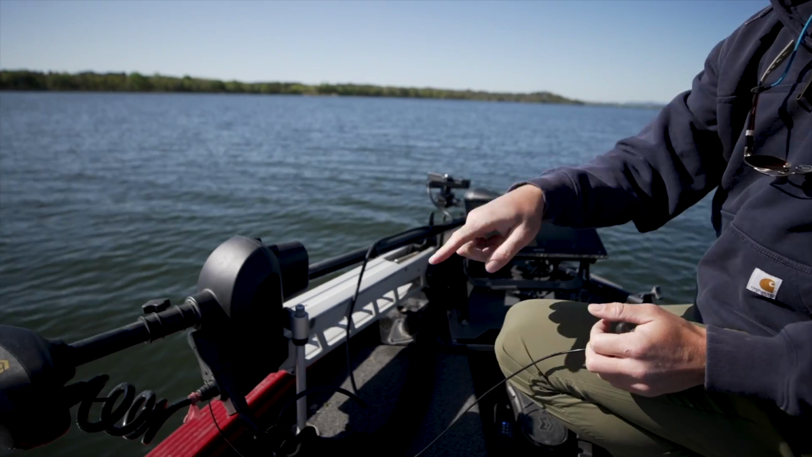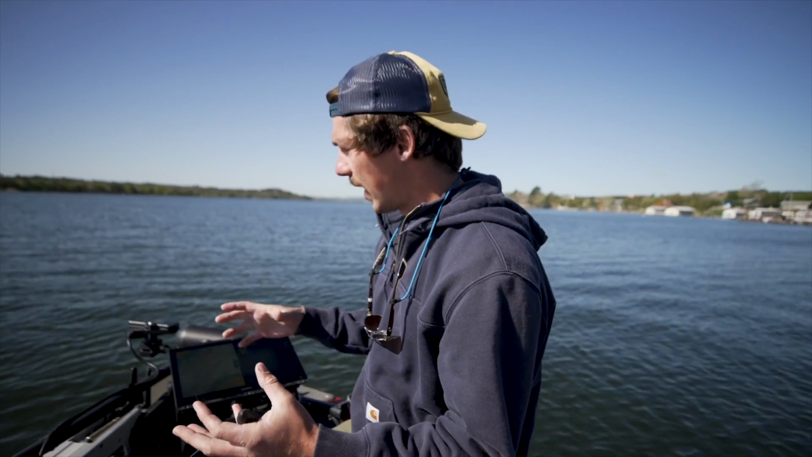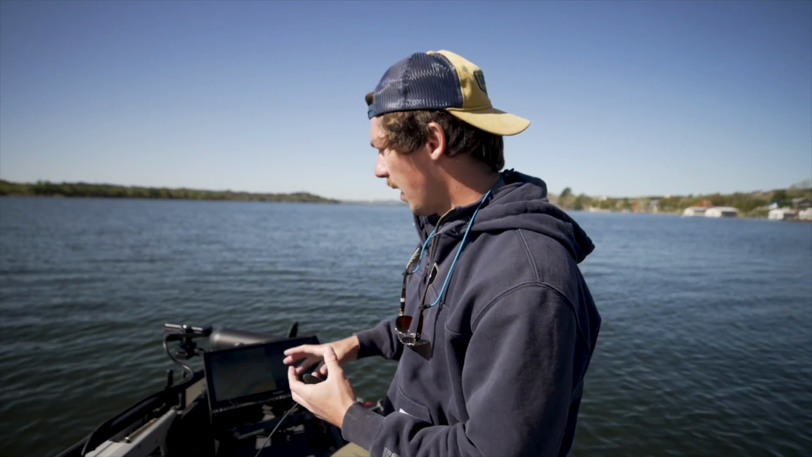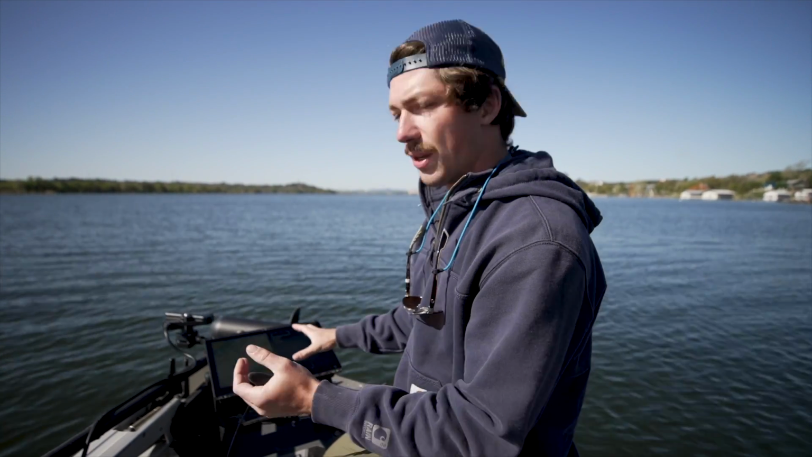Obviously this cable runs to a black box. That black box is magic. It somehow turns the data that this little transducer is receiving into the water, and it displays your data on this giant screen. Screens are getting bigger too.